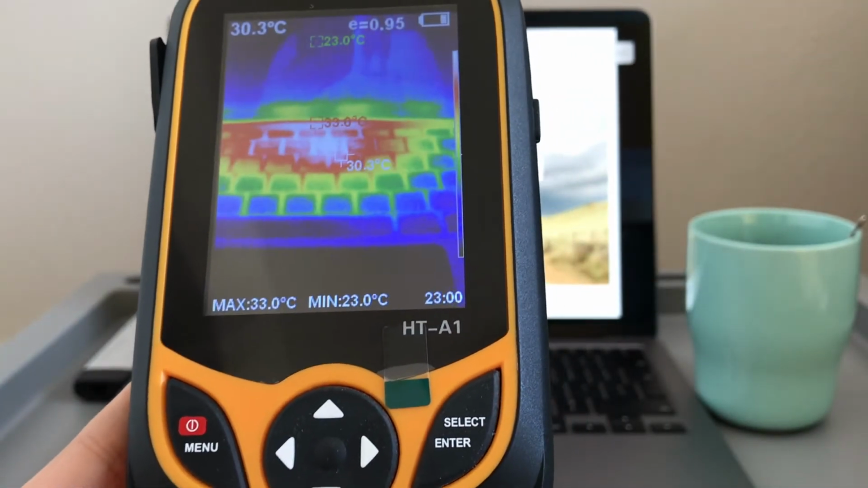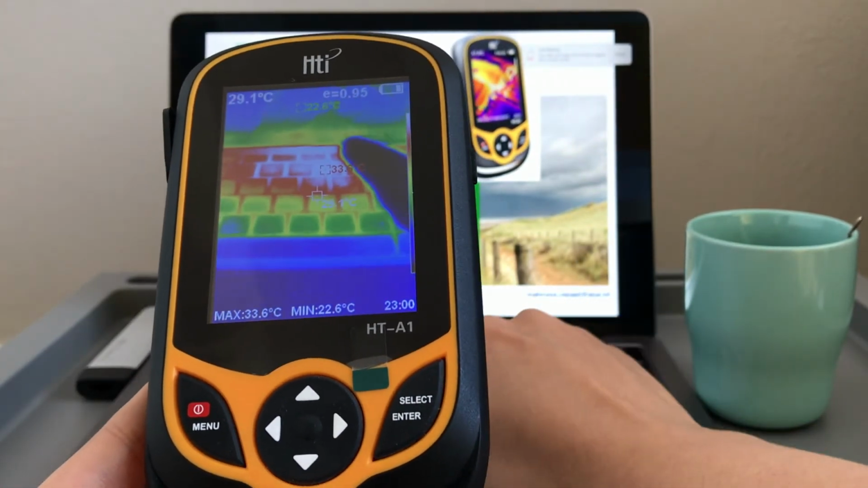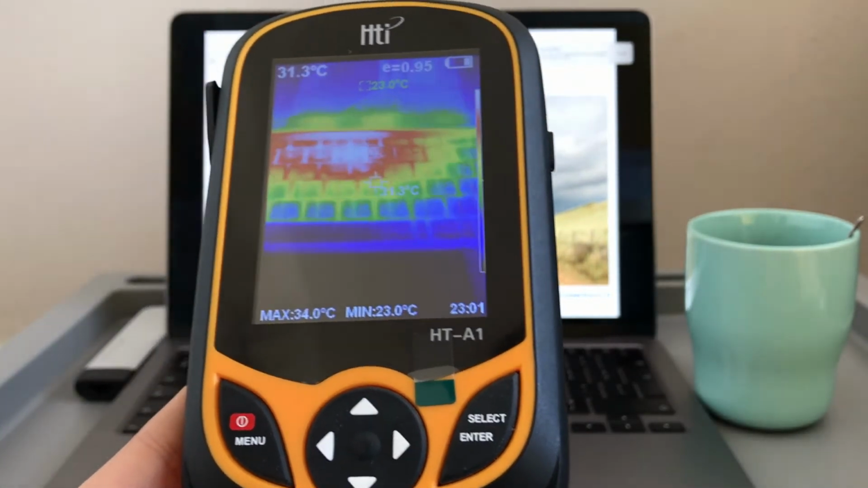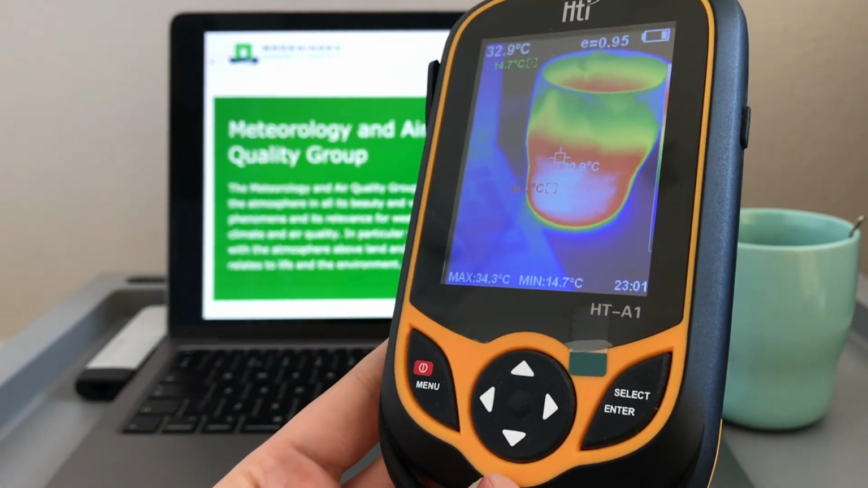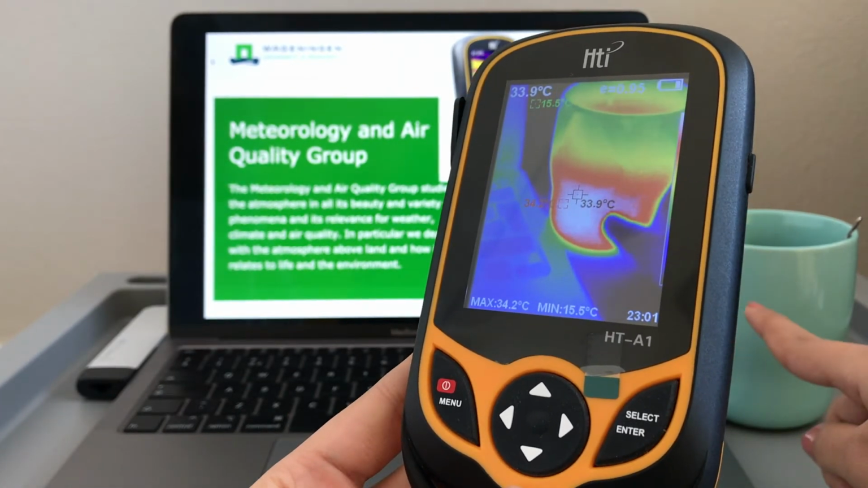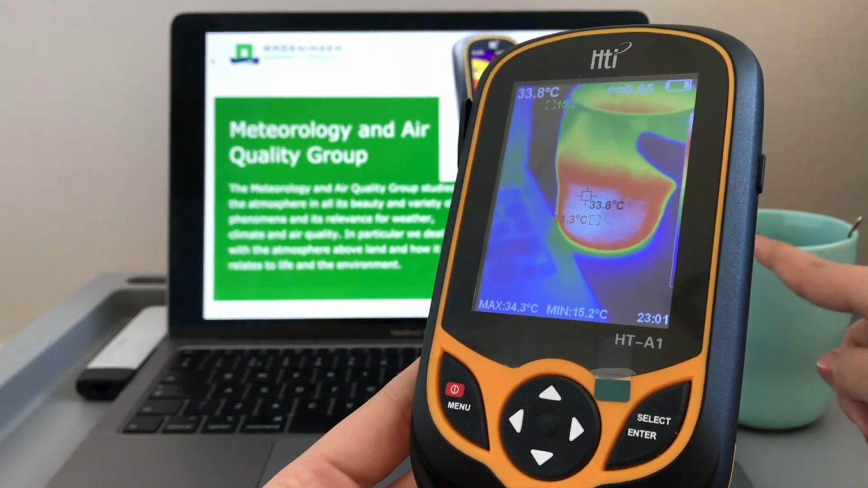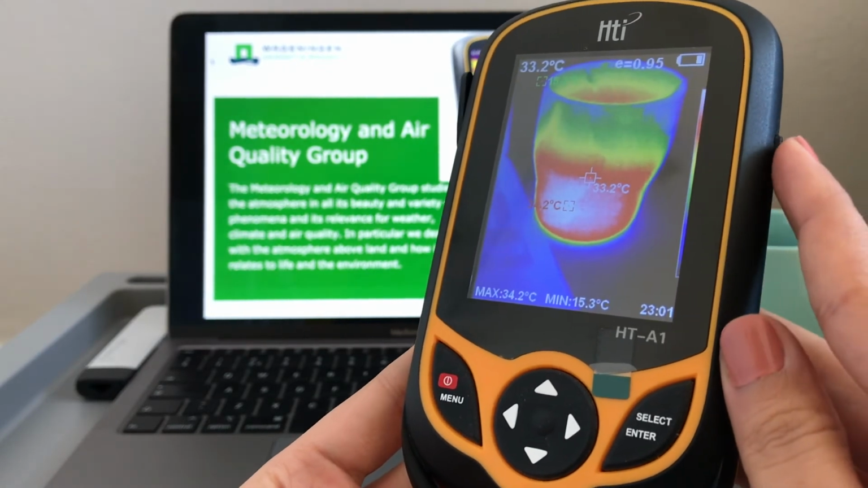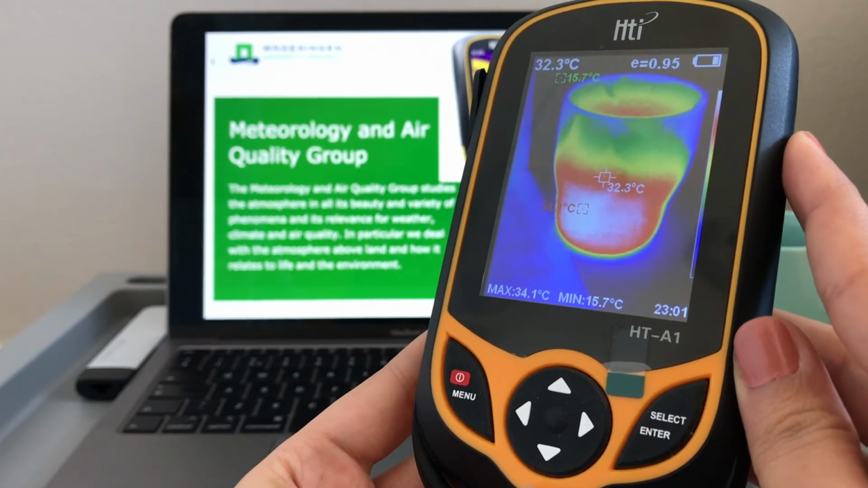For example, in my keyboard, you can see that these parts of the keyboard are very hot, while the other parts are colder. If I navigate to my cup of coffee, you can also see that the bottom of the cup, where the coffee is available, is hotter than the upper part, where there is no coffee. If I want to take a picture of the cup of coffee, I can just press this capture key.